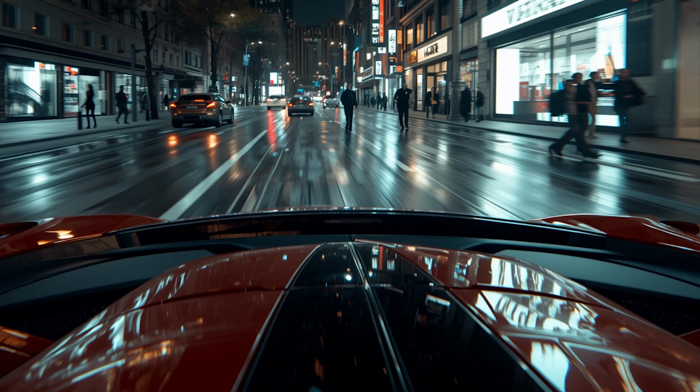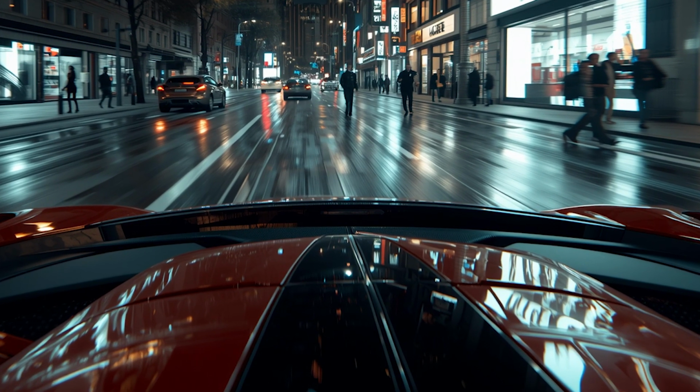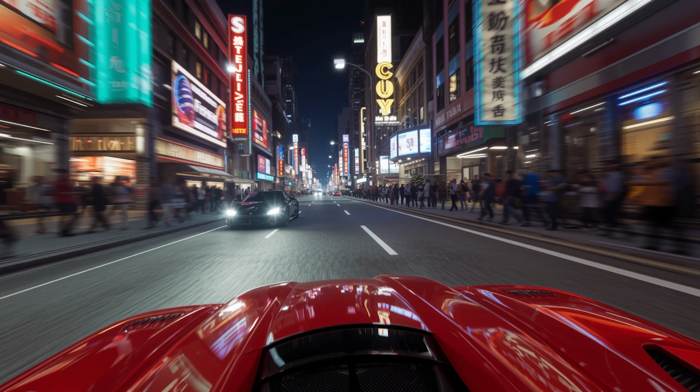Each curve is a challenge, each straight is a reward. This isn't just driving, it's mastering power, precision, and perfection on a road built for legends. The climb sharpens, and soon the road opens into a hilltop viewpoint.